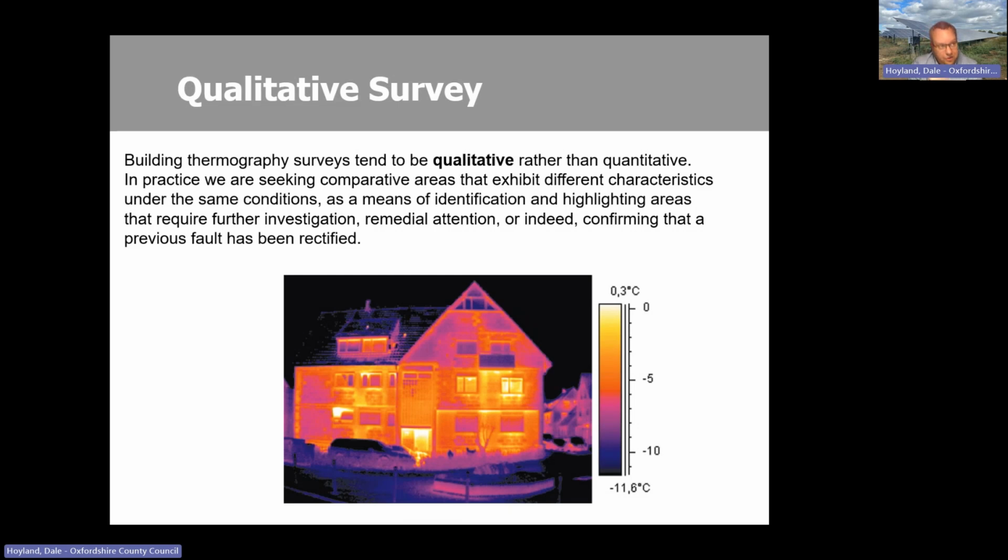As I say, it's all about just honing in on where the problem areas are, rather than making detailed measurements as to how much of a problem it is. But that can be roughly deduced. So for example, the area at the top of the house here, you can see it's a very small area. It's interesting why that heat profile is there. But compared with all of this area of brickwork here, clearly you're going to be losing a lot more there.